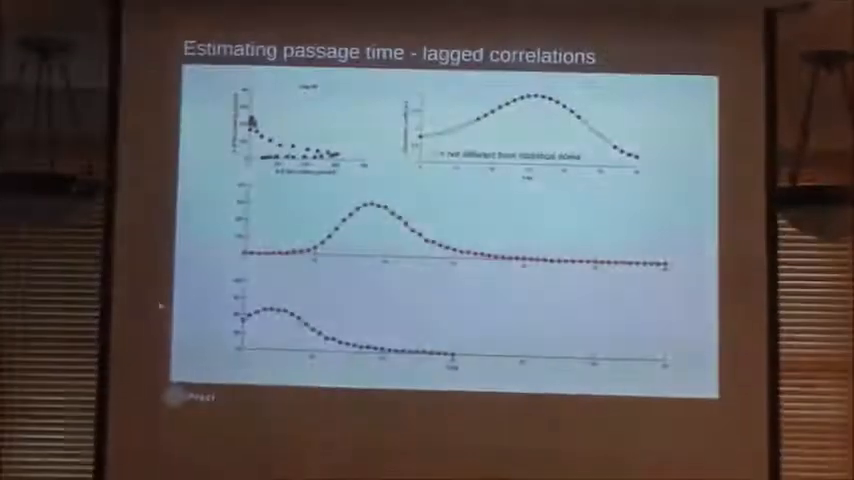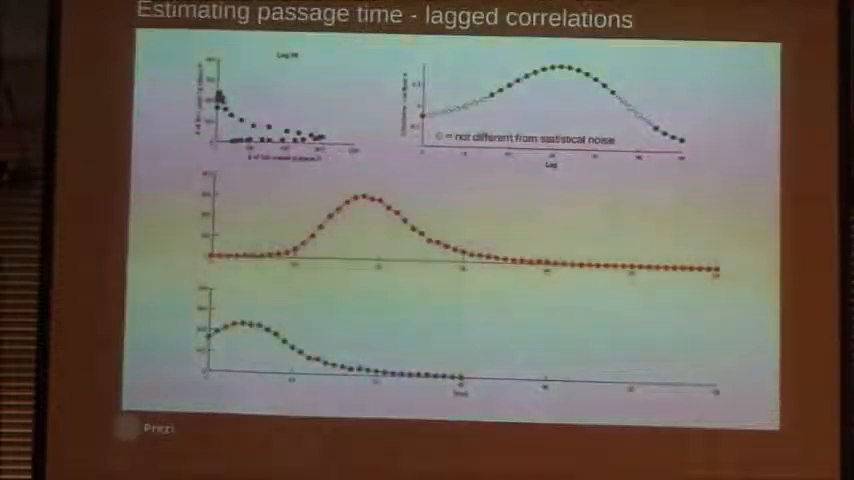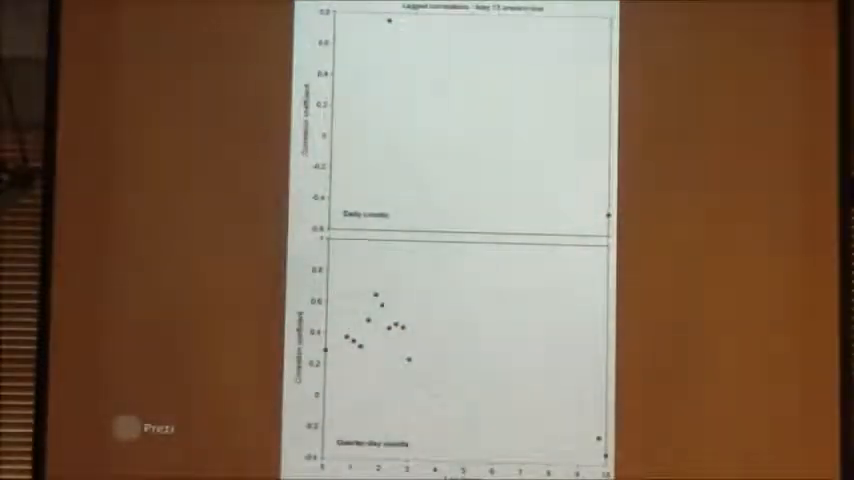Like I stopped to show you at 16 days, hours, whatever, I didn't use any time units on this. That's where the correlation is best, and it is not statistical noise, so we can be pretty sure that the lag between those 2 points is 16 days, hours, whatever. Cool? Okay.